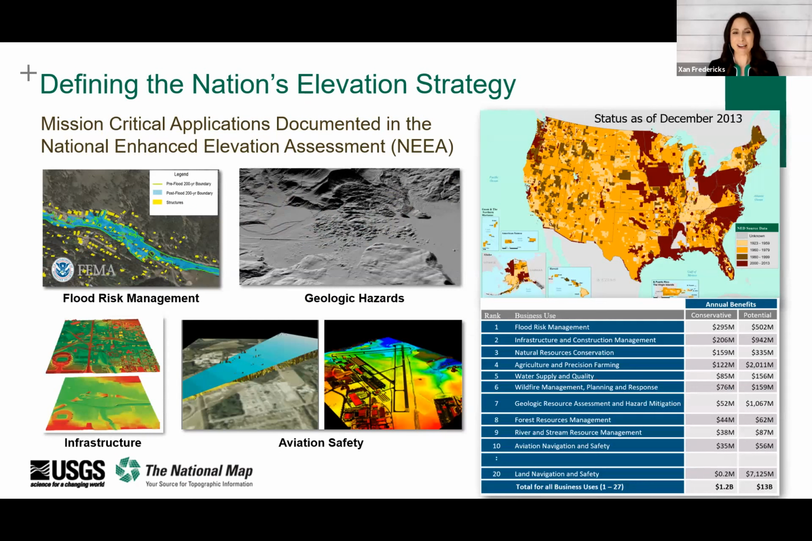But let me back up to the National Enhanced Elevation Assessment, or the NEEA. It was a needs and benefits study of federal, state, local, tribal, and private entities focused on high resolution terrestrial elevation data. It was conducted back in 2012, and it allowed us to rank the top business uses of LiDAR data by the total benefits identified by participants. And it was this assessment that served as the impetus to the 3D Elevation Program.